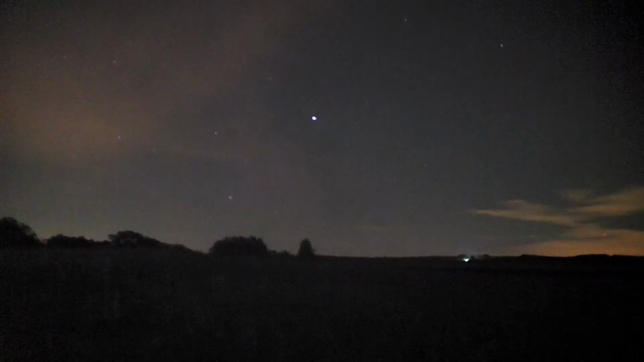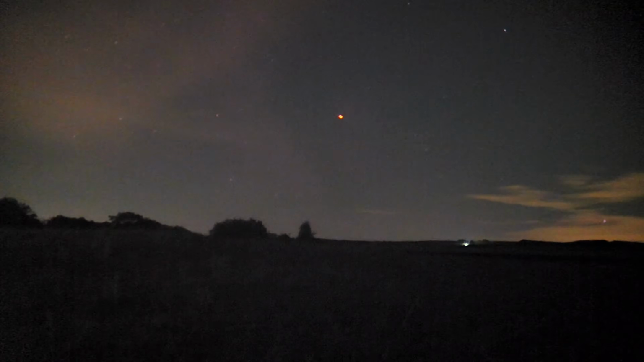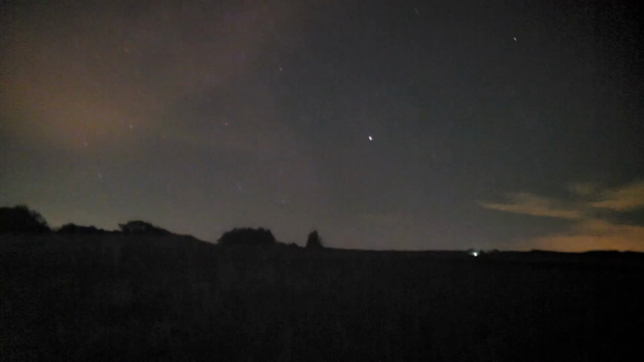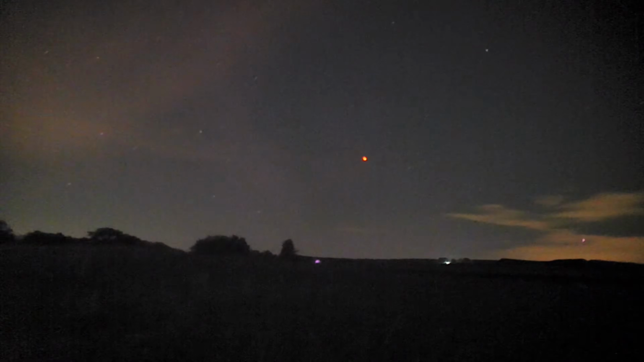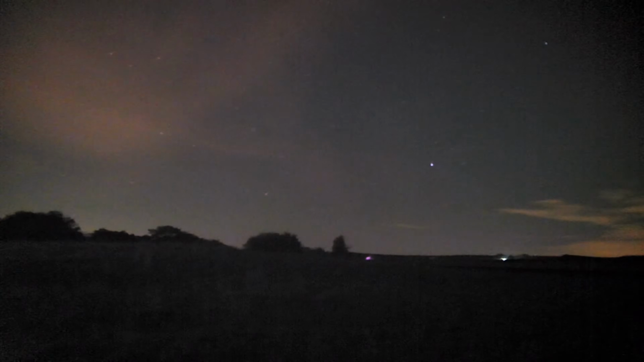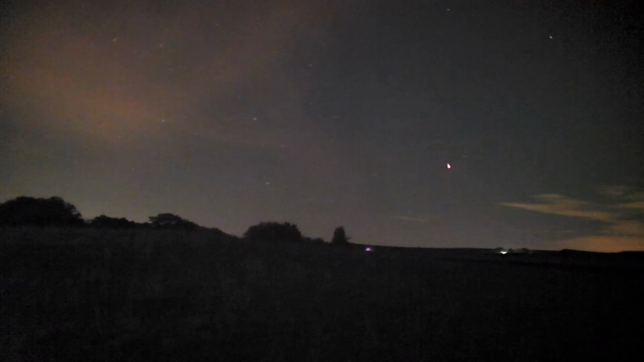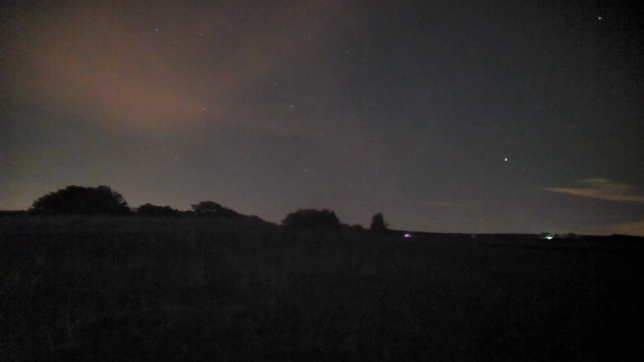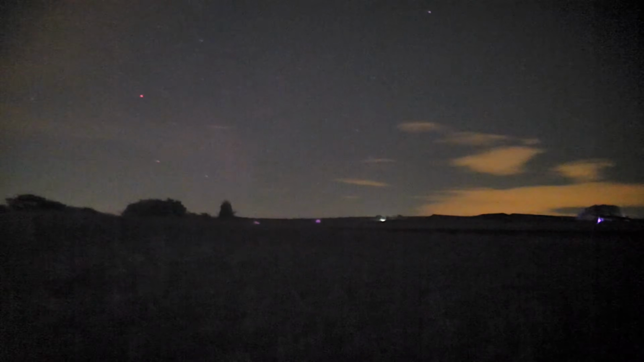Not the two lights on the ground. I thought they were IR lights, like someone's about with IR. Now I pointed my camera at them and they've gone out, so maybe they're watching me. What about that? See, one's come back on. Yeah, definitely being watched, but by humans, I think, guys. You see there, one light, two lights coming on again.